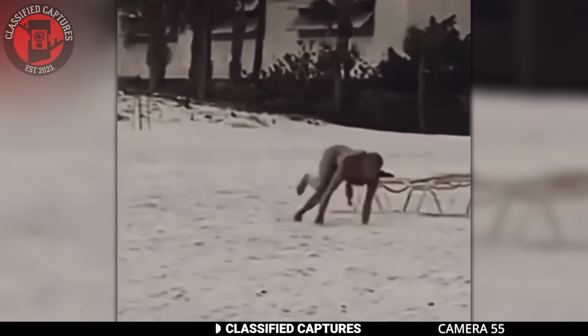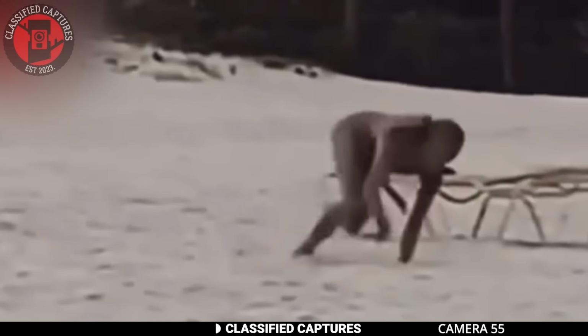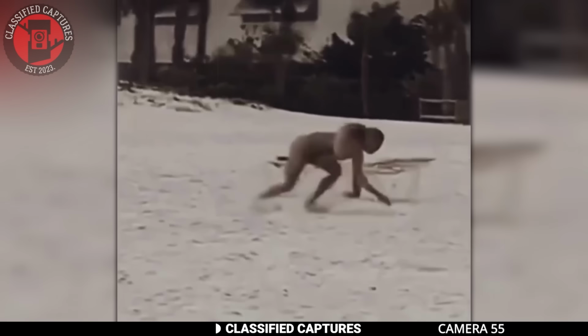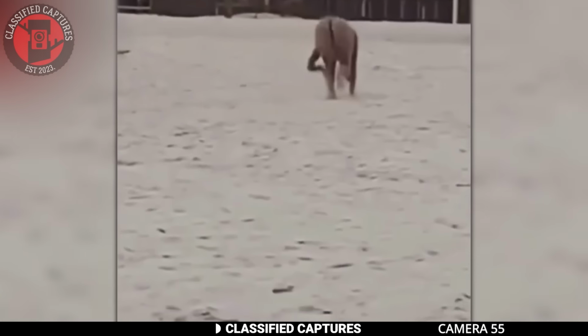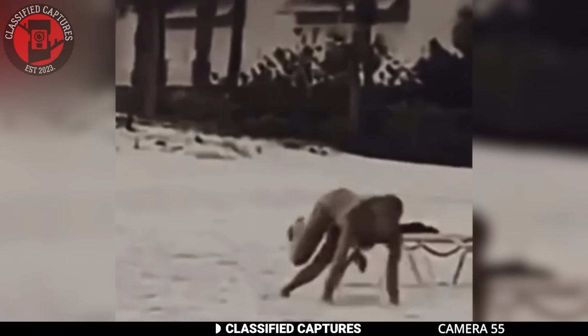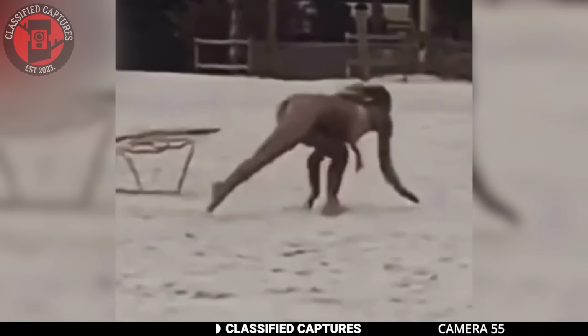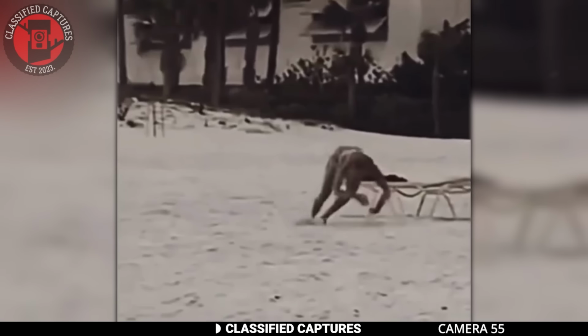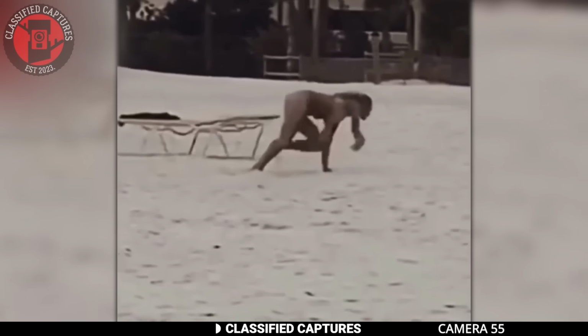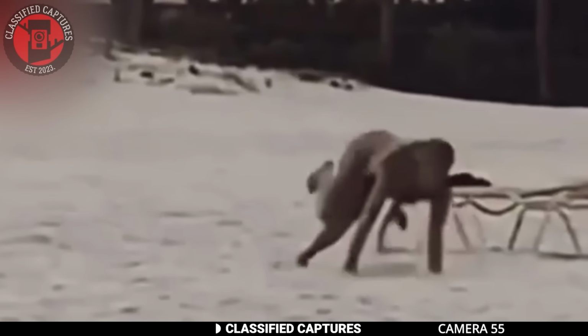This footage has been all over social media, and no one seems to have a good explanation. In the footage, we can see what looks like a woman in a bikini on all fours, running and jumping effortlessly like an animal. No one knows who she is or why she's doing that. Without additional information, it's challenging to pinpoint the exact motivation behind the behavior captured in the footage. However, the allure of the mysterious often fuels speculation. Some see possession, while others see mental instability. What are your thoughts?